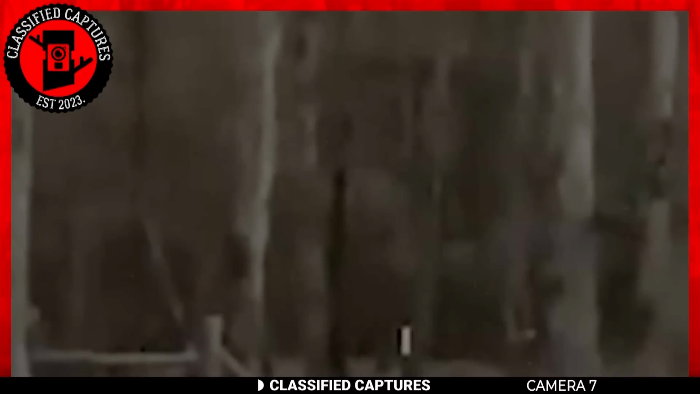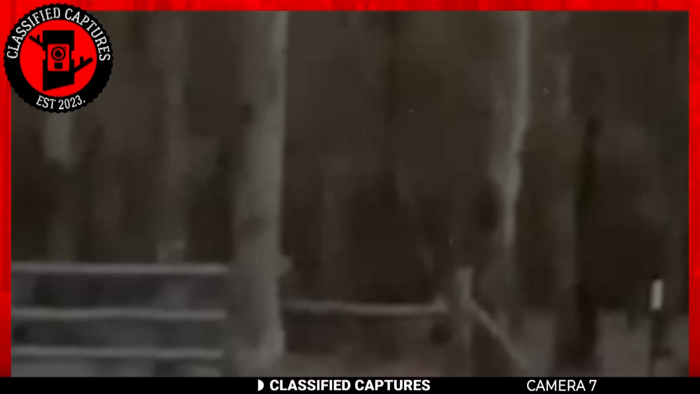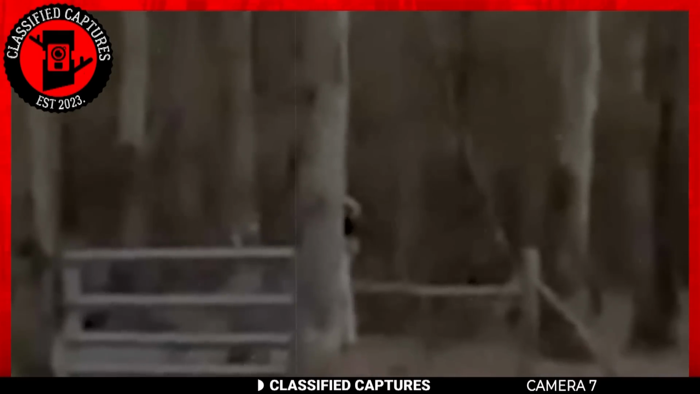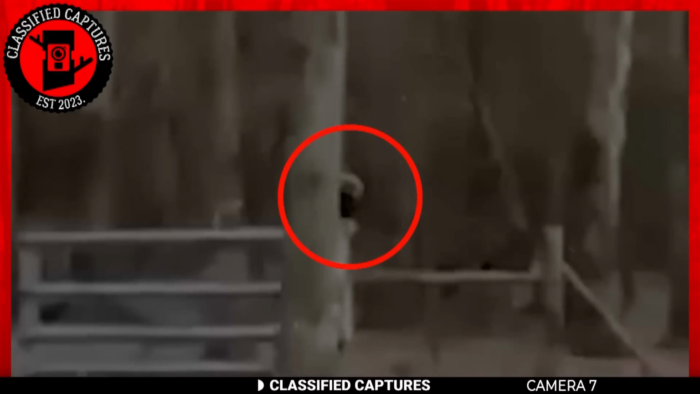The footage shows a head emerging, its gaze fixed on her, only to swiftly retreat back into hiding. The figure, whatever it may be, appeared to engage in a game of peekaboo with a woman documenting the scene.